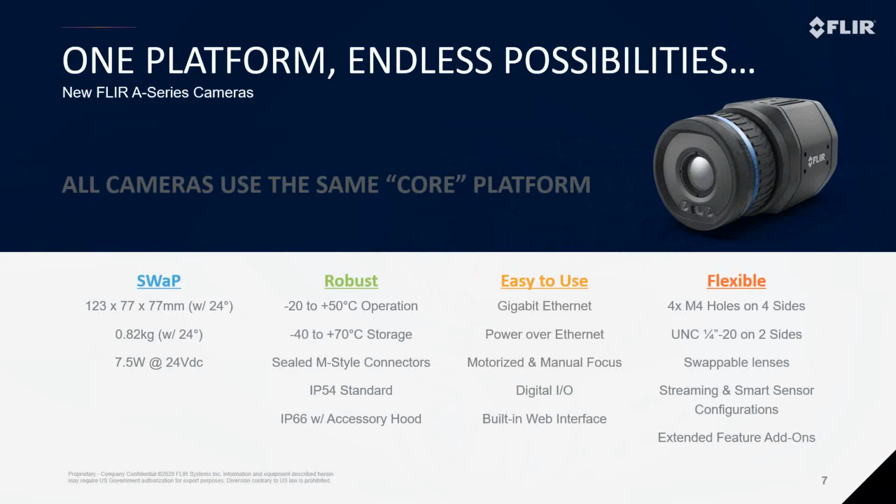The design of the new uncooled A-series cameras is really unique in that they utilize a base camera core that can be configured to fit almost any application need. But regardless of the final configuration, every one of the new A-series cameras has the same set of basic features. These cameras are small and relatively lightweight, especially when compared to some of the FLIR high-end cooled camera systems. They're also robust, with a wide operating temperature range and standard sealed M-style connectors that allow the camera to have an IP54 rating right out of the box.